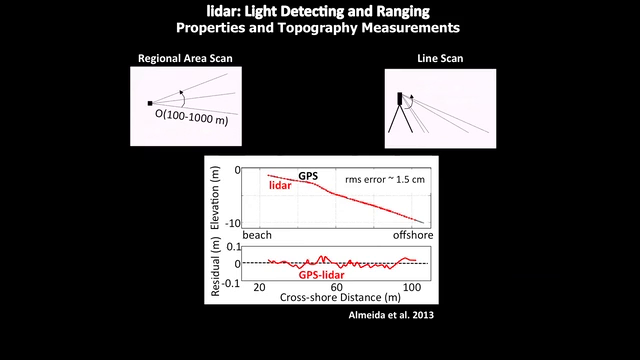The LiDAR is shown in red here, the GPS measurements in black. This is from a laboratory experiment. Vertical axis is elevation, horizontal axis is distance cross shore. So on the left-hand side, you're at the top of the beach, going offshore to the right. And the bottom line is you can't see the difference between the LiDAR and the GPS signal there.